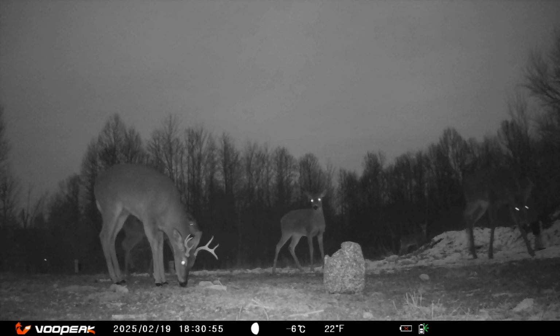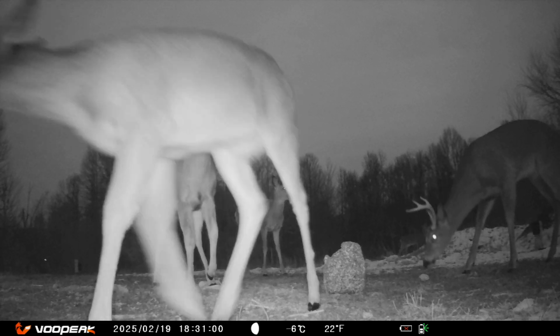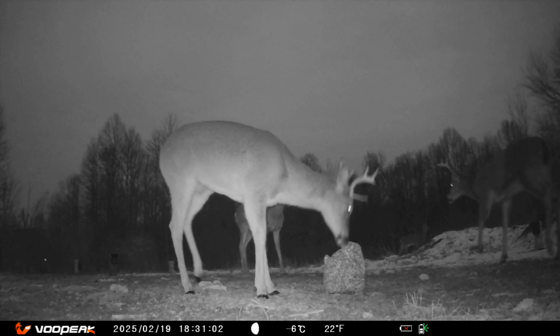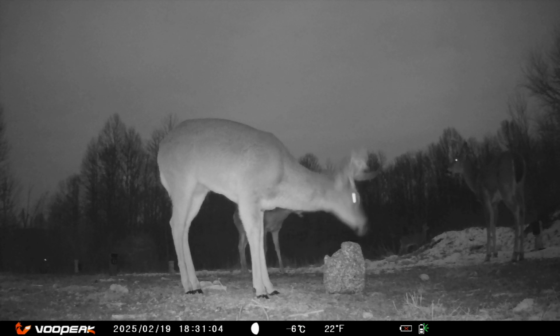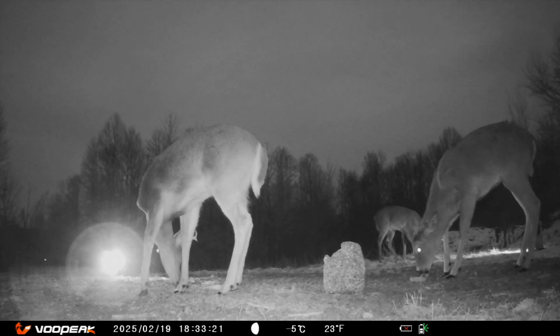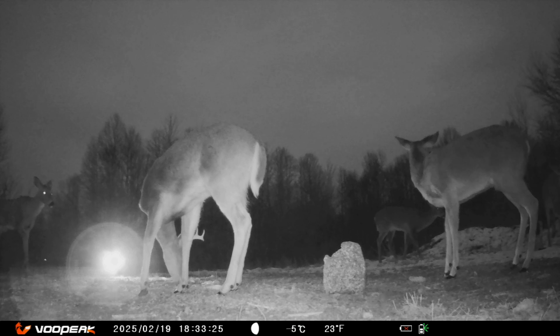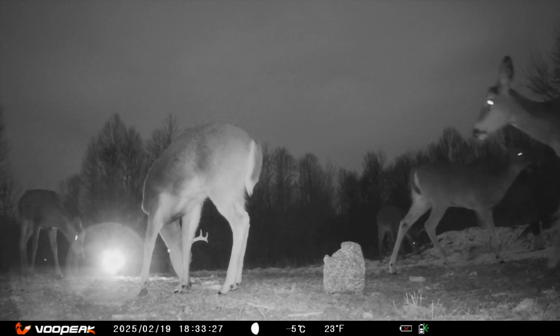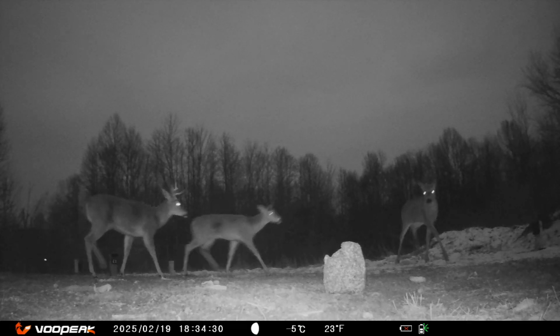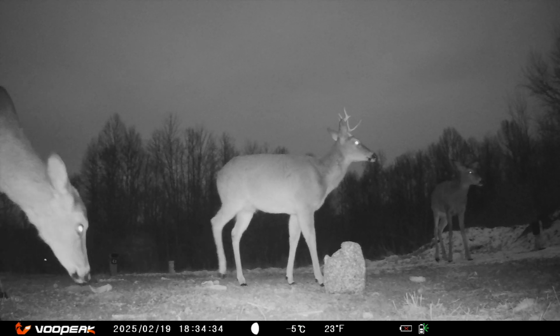Mature bucks, 4 to 8 years old, often maintain a high social standing, regardless of antler size or body weight. Bucks use aggressive gestures and physical contact to establish and maintain their dominance. Some research suggests that 2 to 4-year-old bucks can dominate older bucks through physical strength and body weight.